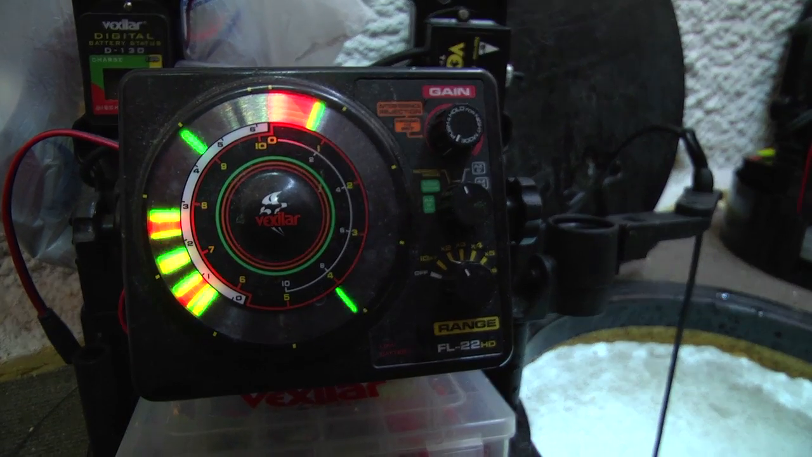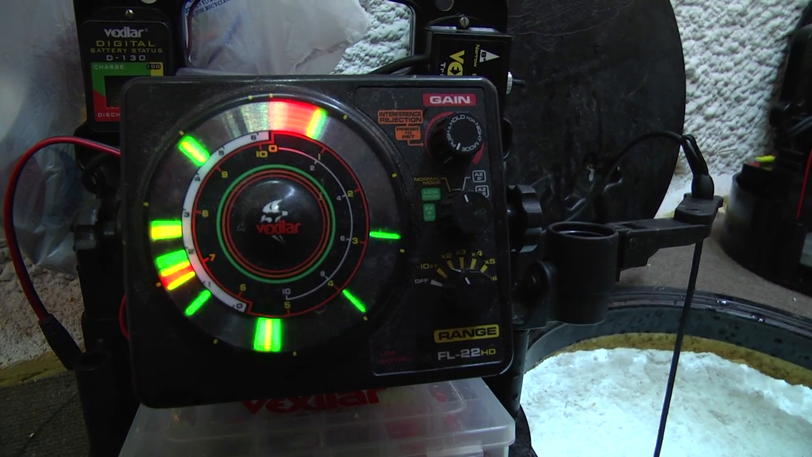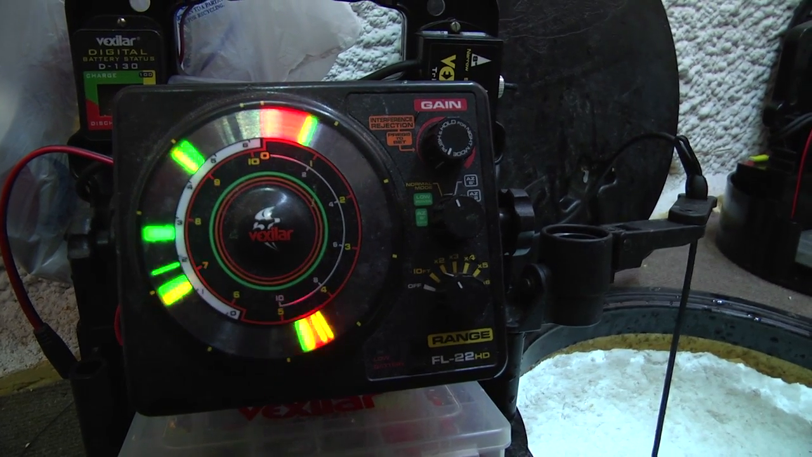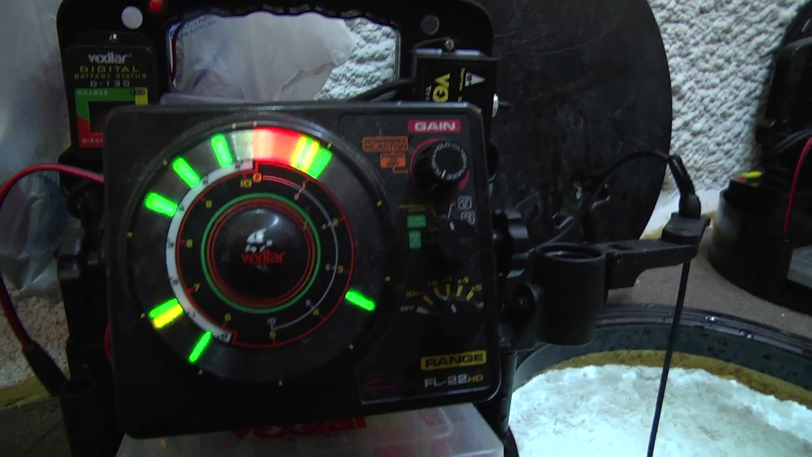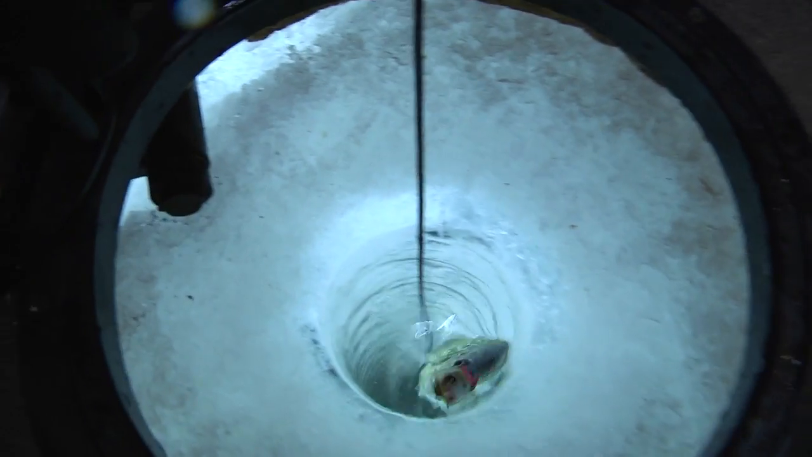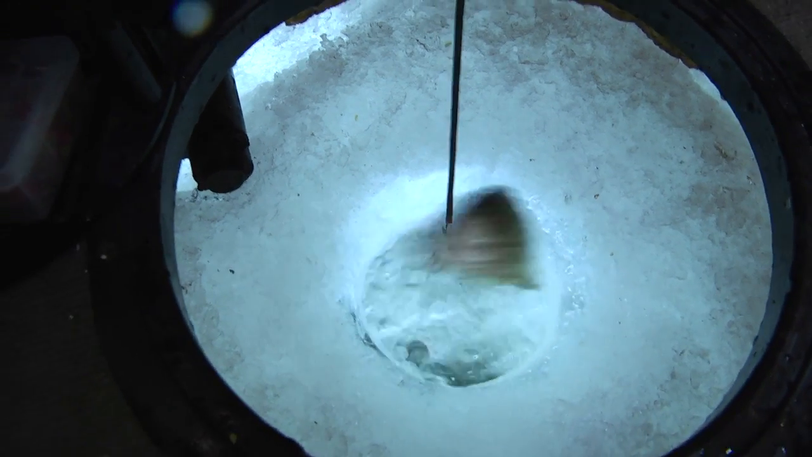Oh, here he comes. Keep it coming. Oh, there he is. Now you wouldn't have been able to catch that fish. You wouldn't have been able to see it with that Vexilar. I tell people it's going to increase your catch by 50% minimum. Minimum.